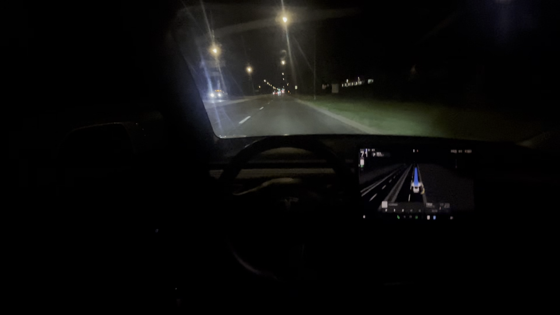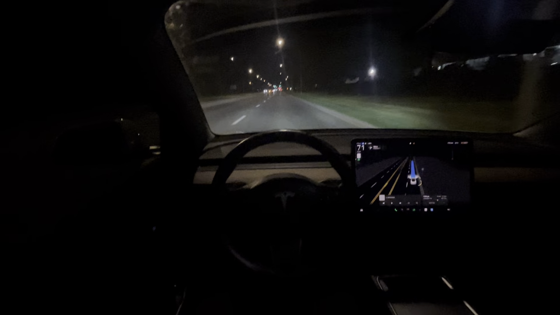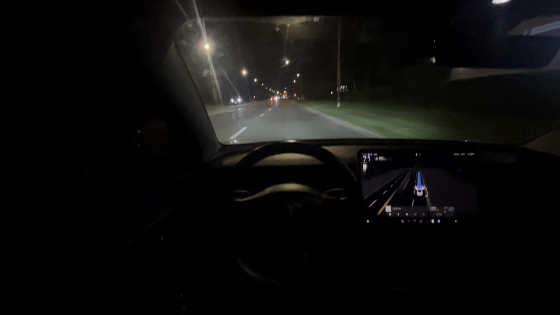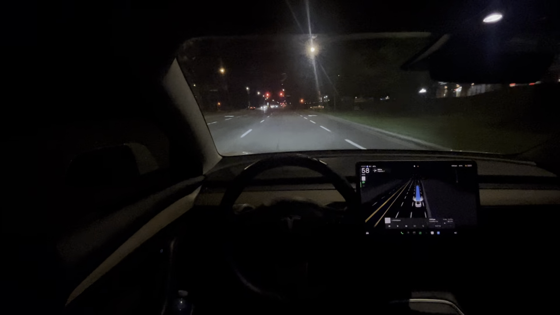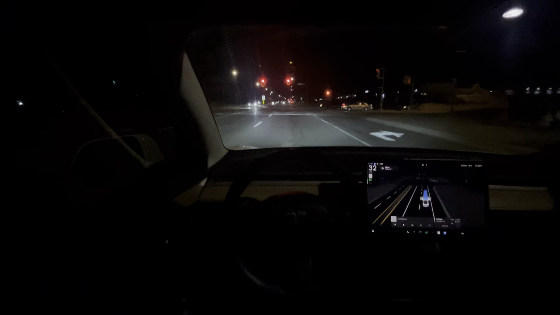It's very smooth, going a little bit over the speed limit, but it's fine because on this road a lot of cars just go a little bit fast. It's a very open road, lots of visibility. The light's turning yellow, so we're going to be slowing down here. It slows down very smoothly, and just before the crosswalk, no complaints.